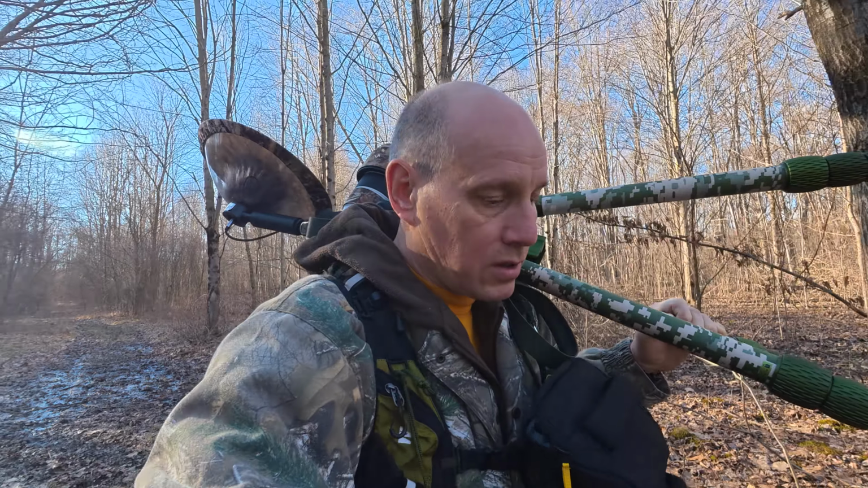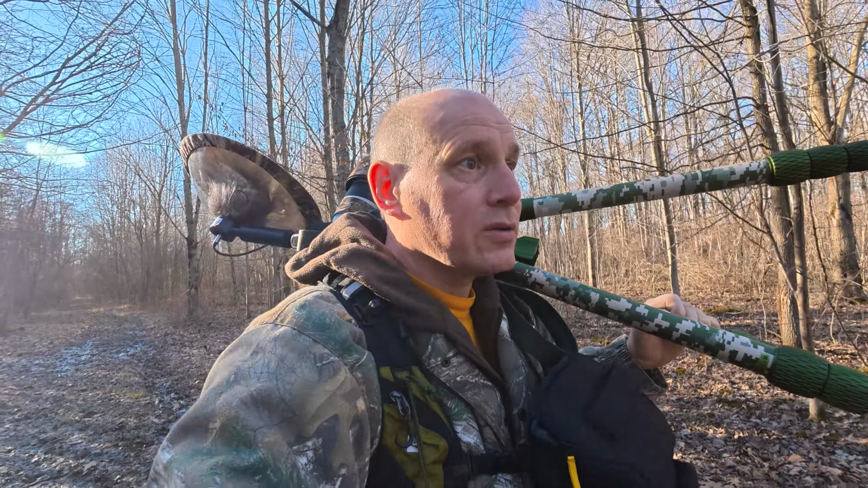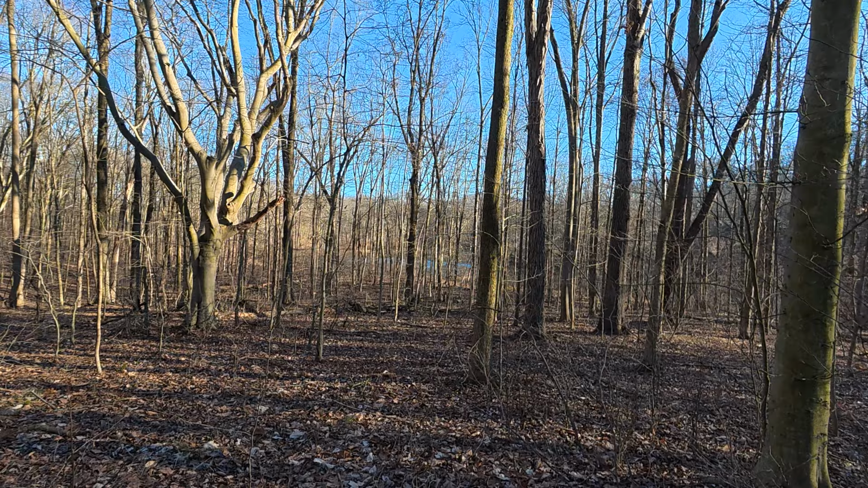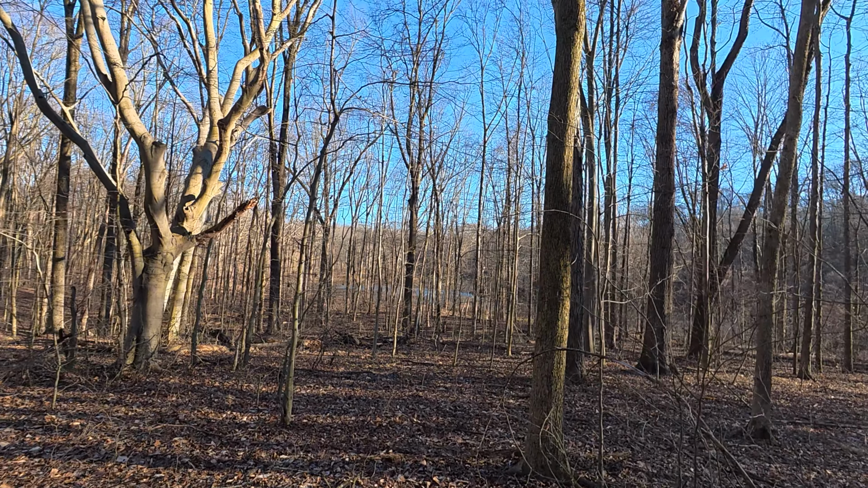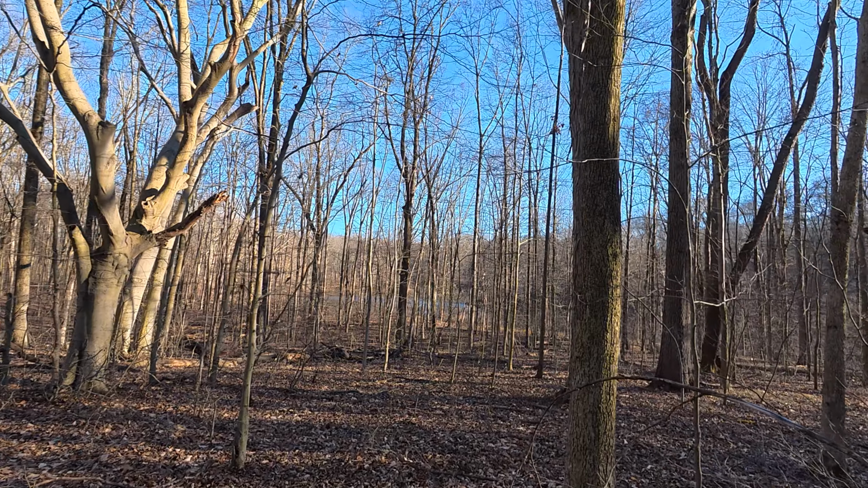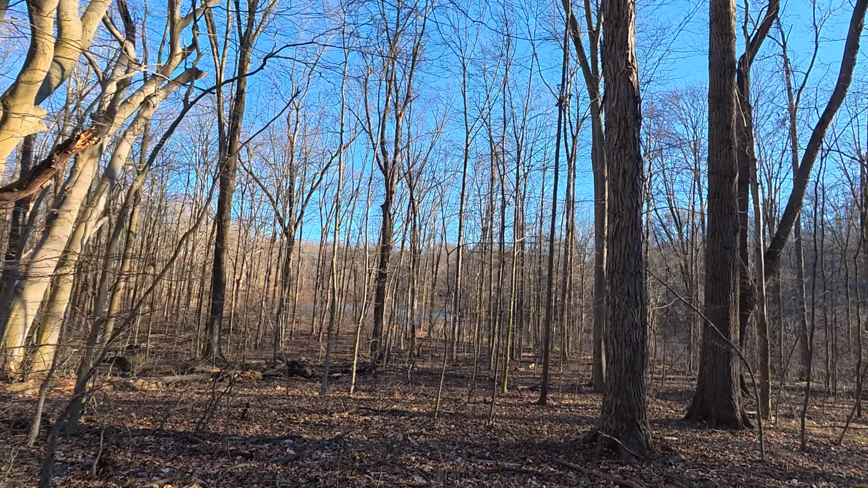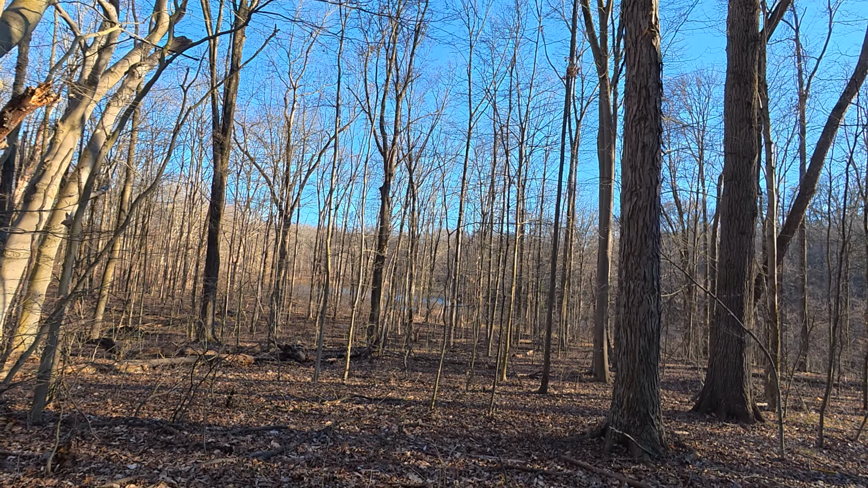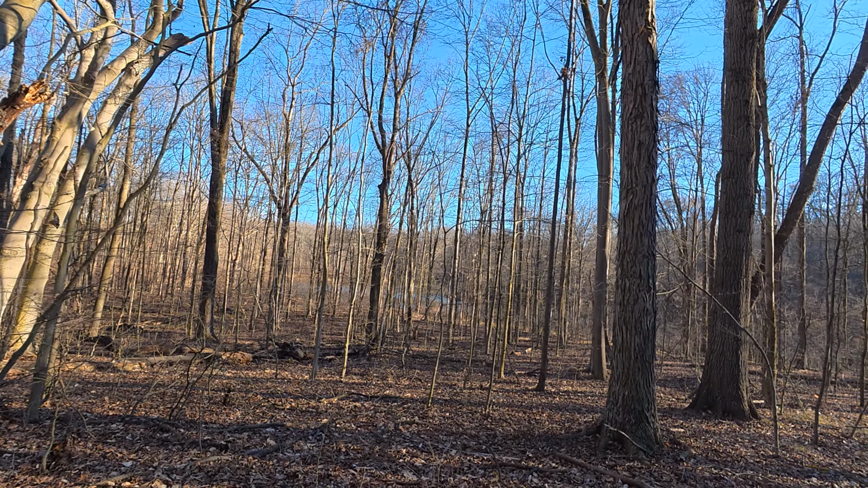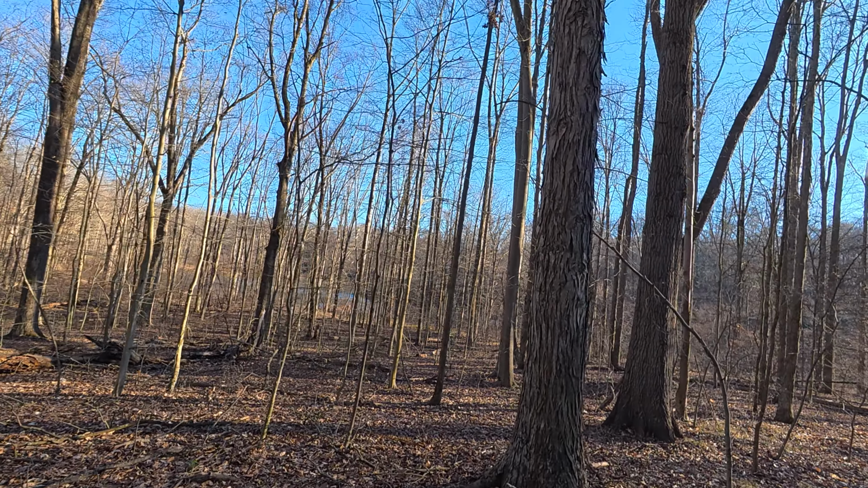I'll try to set up in an area to see what comes in. That's all. Okay, I'm arriving at the location now. Just had a group of Canada geese go flying off, even though I'm a long ways away from where they are. So we're going to go down here and kind of check it out. See if anything will show up tonight or not.